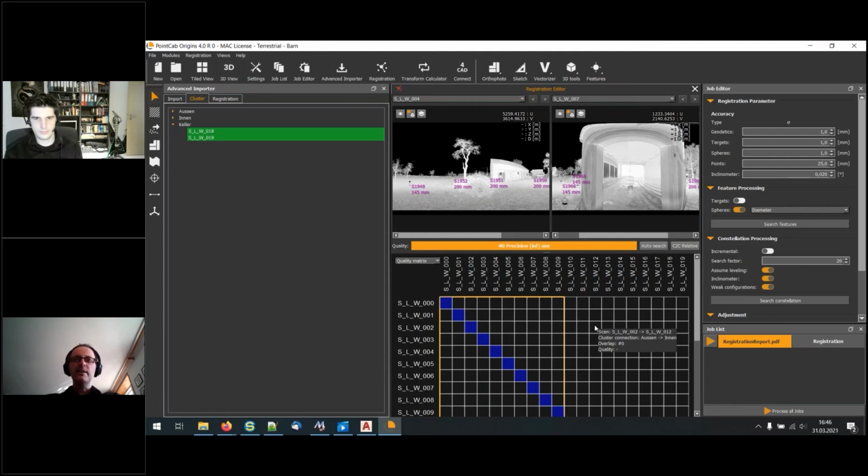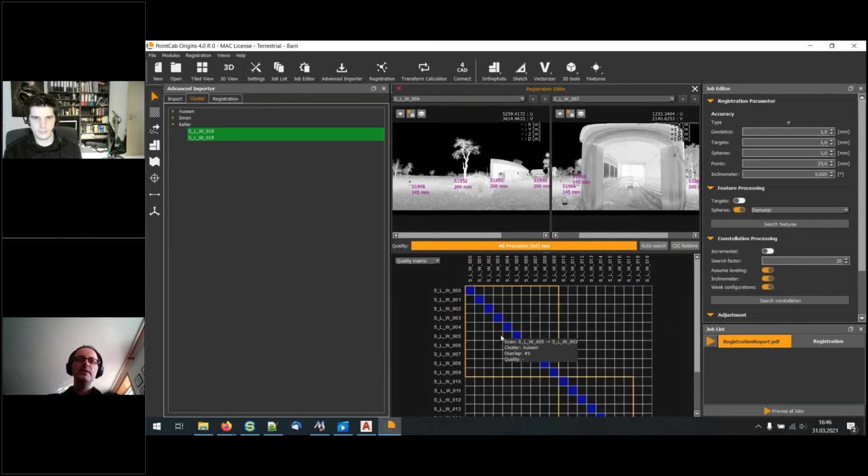And we also have information about the cluster, so in which cluster we are. If I go to the first rectangle, you can see that we have only one cluster, with both scans in one cluster. And if I go outside the cluster here, you have the connection between the scans and the cluster.